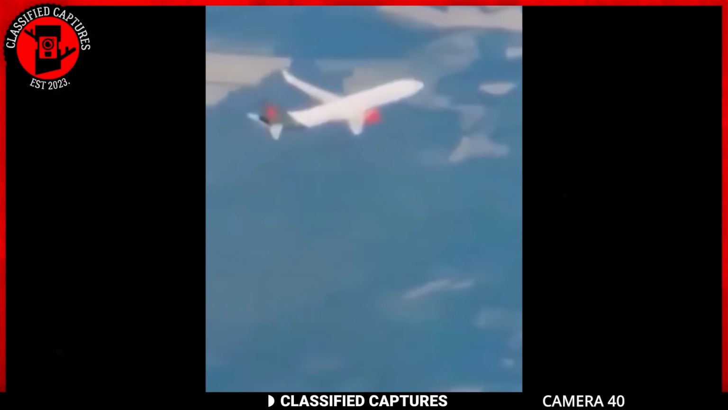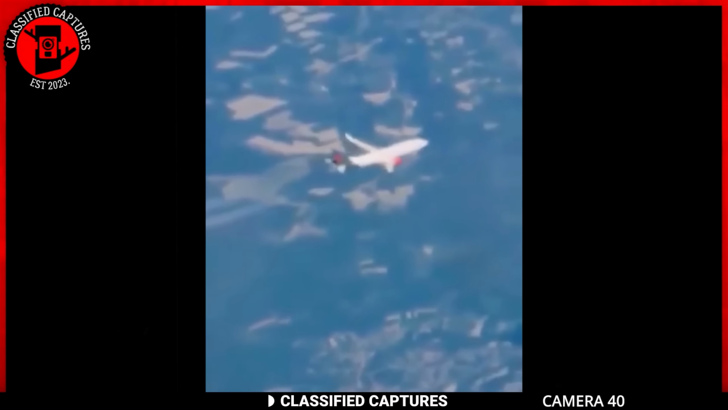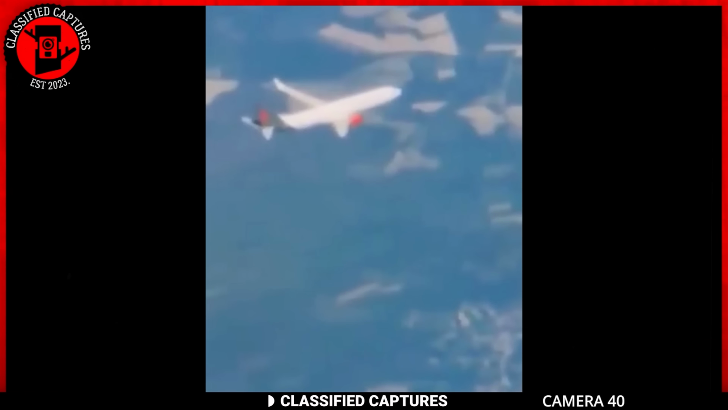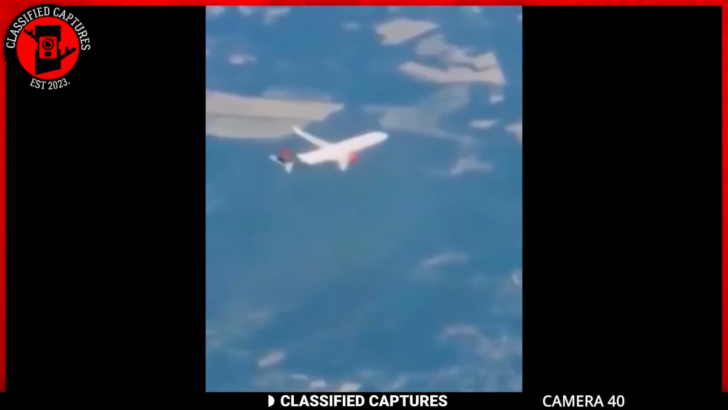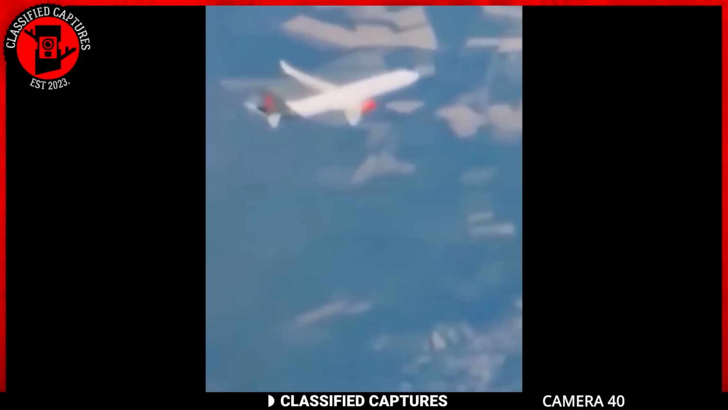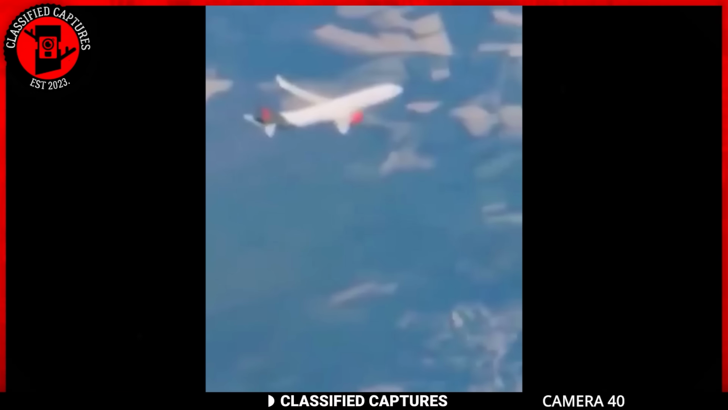Take a look at this video clip. At first glance, it's just a regular aeroplane making its way across the sky. No big deal, right? But here's where it gets interesting. If you take a closer look in slow motion, there's this mysterious cloaked craft that whooshes by. Even in slow motion, it's moving at a pace that'll make your head spin.